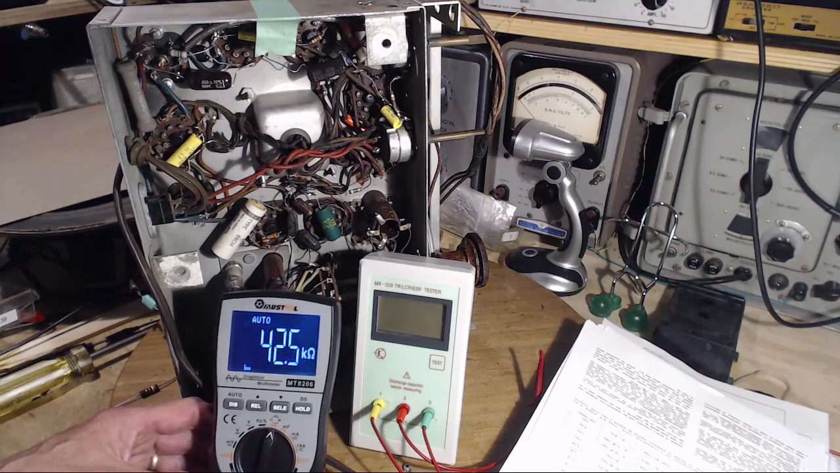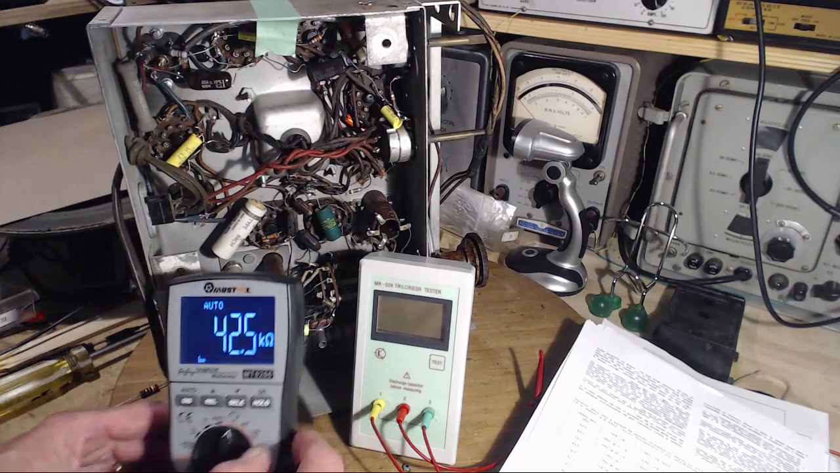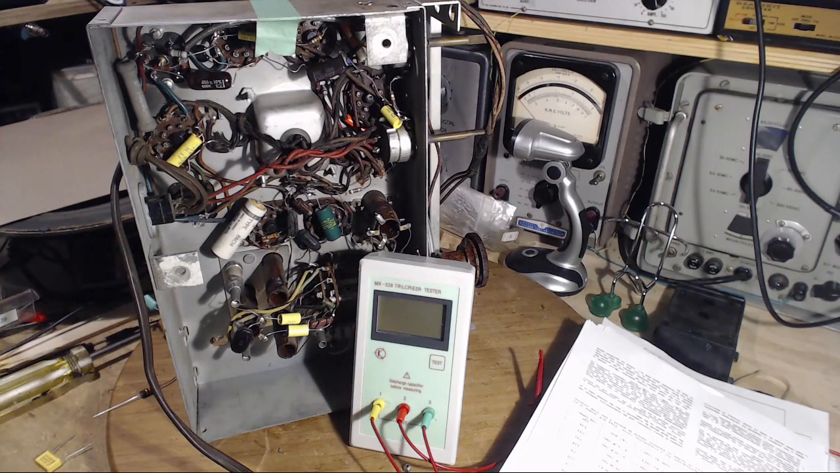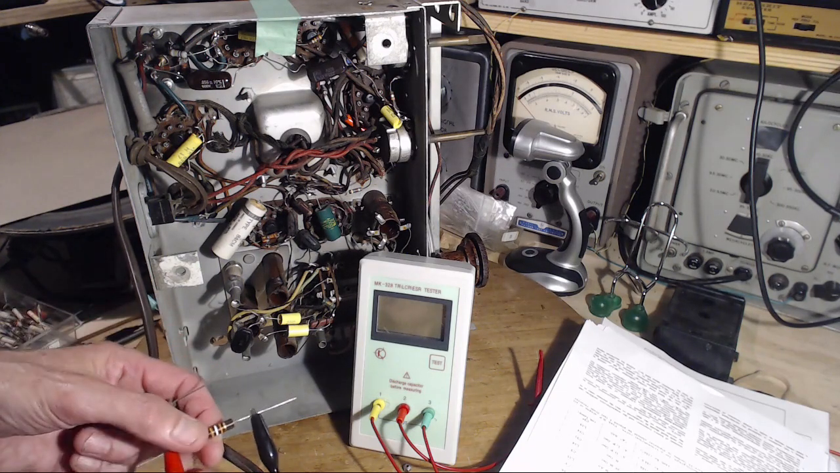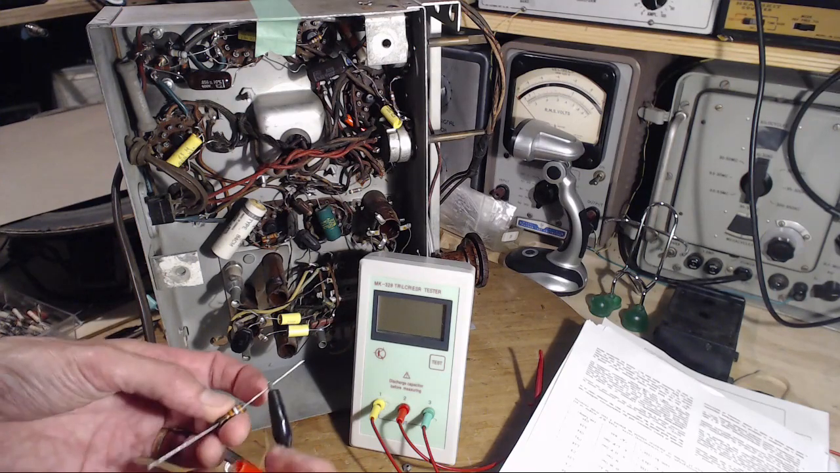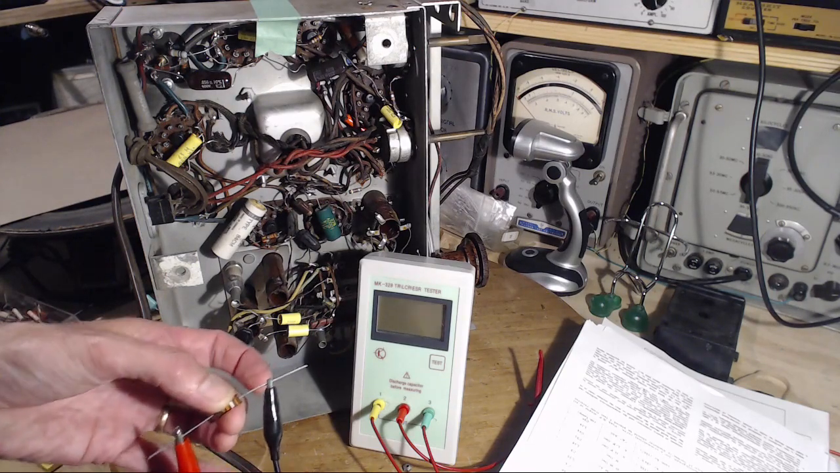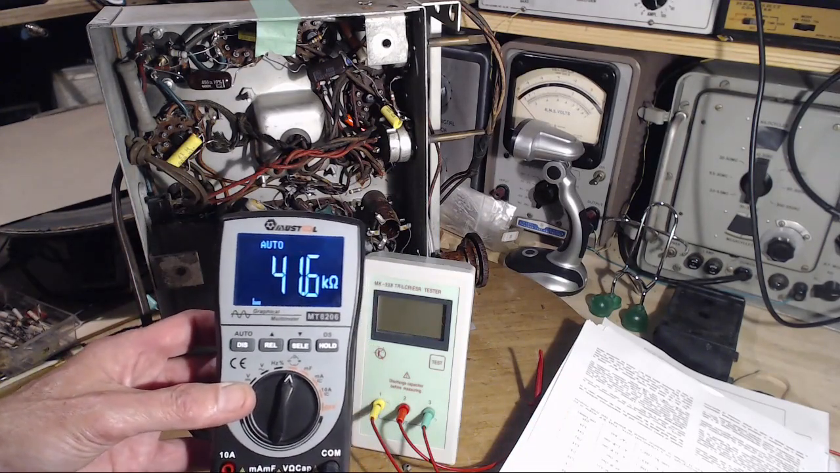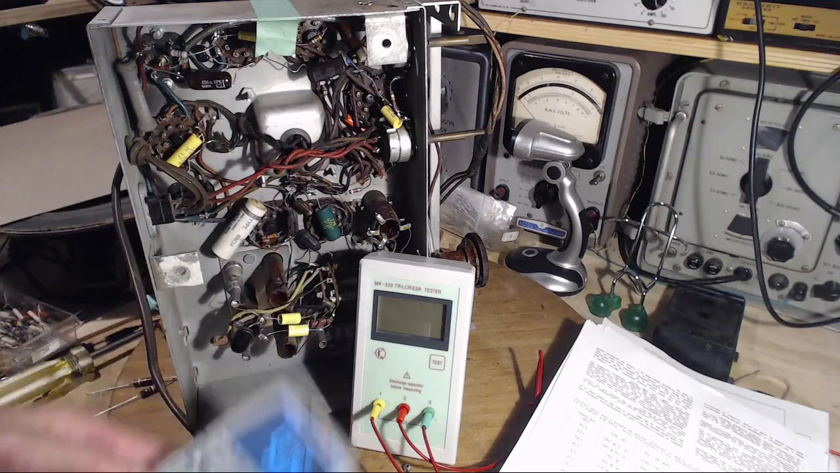Well, I'm not sure. I think it's 39. Nice big high wattage resistor. Let's try one more. How interesting that they've all gone to the same place. So this one's just a little less than the others. 41.